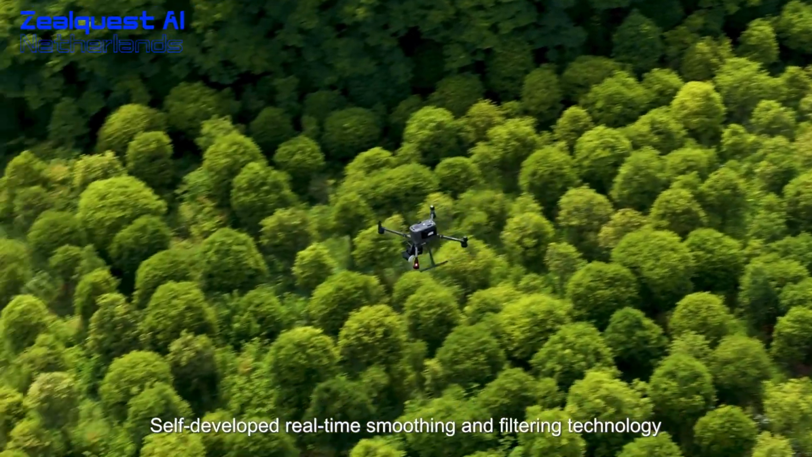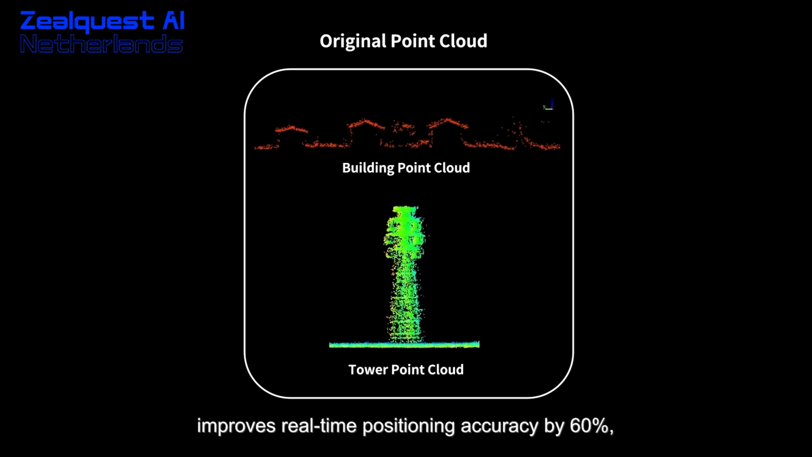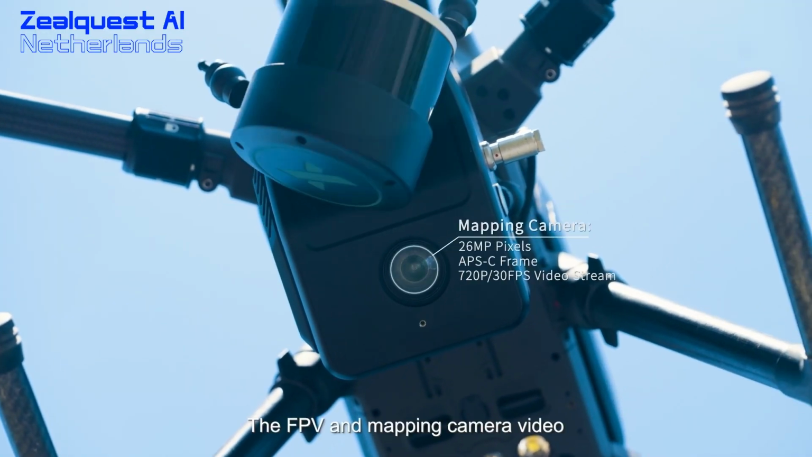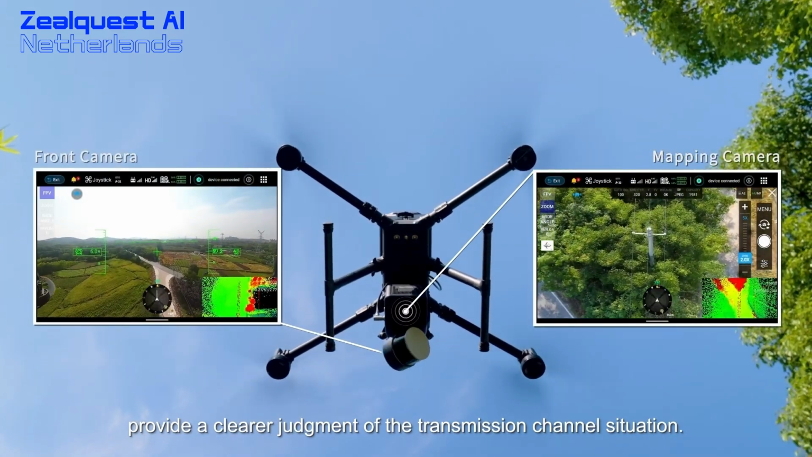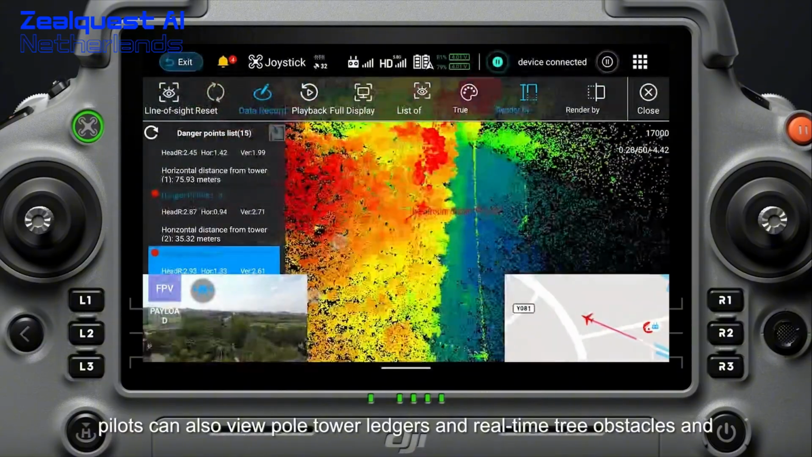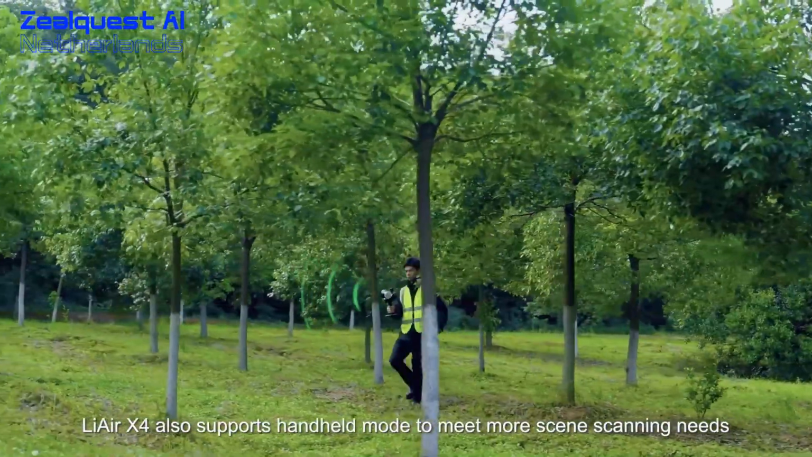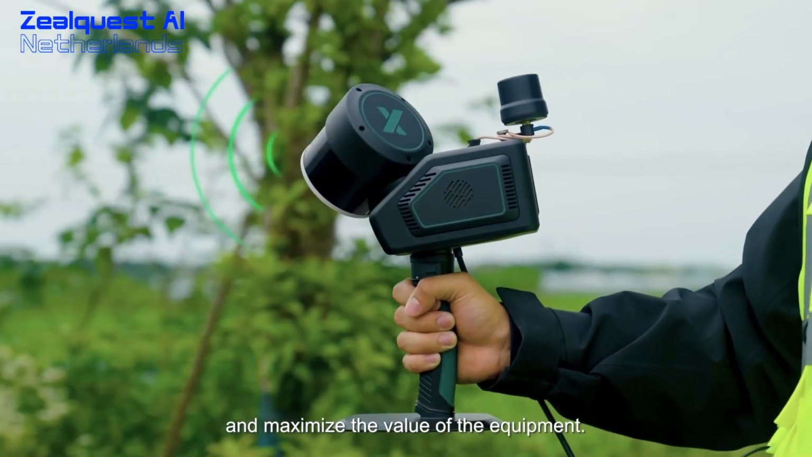Self-developed real-time smoothing and filtering technology improves real-time positioning accuracy by 60% and significantly improves the quality of real-time point clouds. The FPV and mapping camera video provide a clearer judgment of the transmission channel situation. In addition, pilots can also view pole tower ledgers and real-time tree obstacles and other information in real time. LiAir X4 also supports handheld mode to meet more scene scanning needs and maximize the value of the equipment.